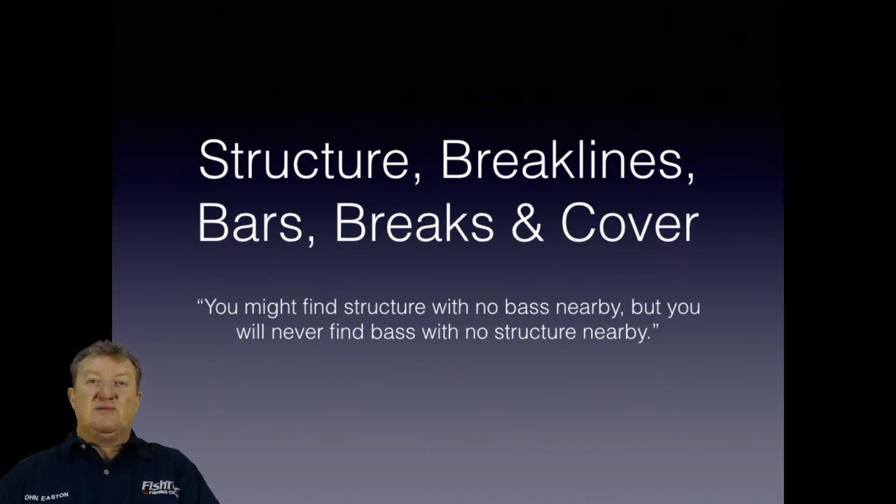In his books, Buck Perry often talks about this. Now, I don't know if he came up with this saying, but you'll find it in his books every now and again, in his home study guides. He says, you might find structure with no bass nearby, but you will never find bass with no structure nearby. Now, that applies 90 to 95% of the time. And 90 to 95% of the time, that's a relatively good hit rate.